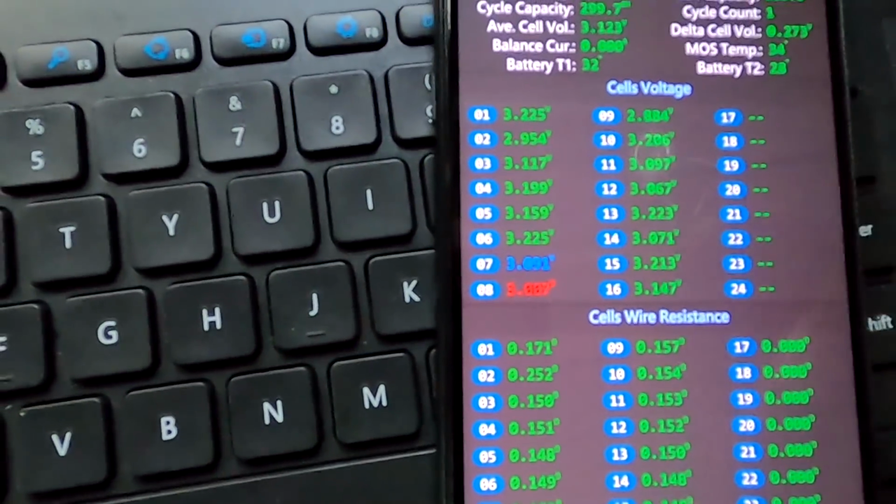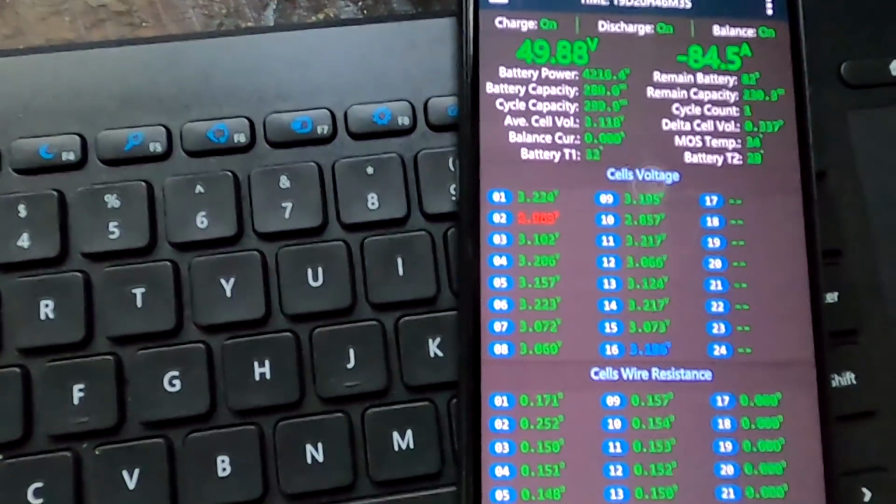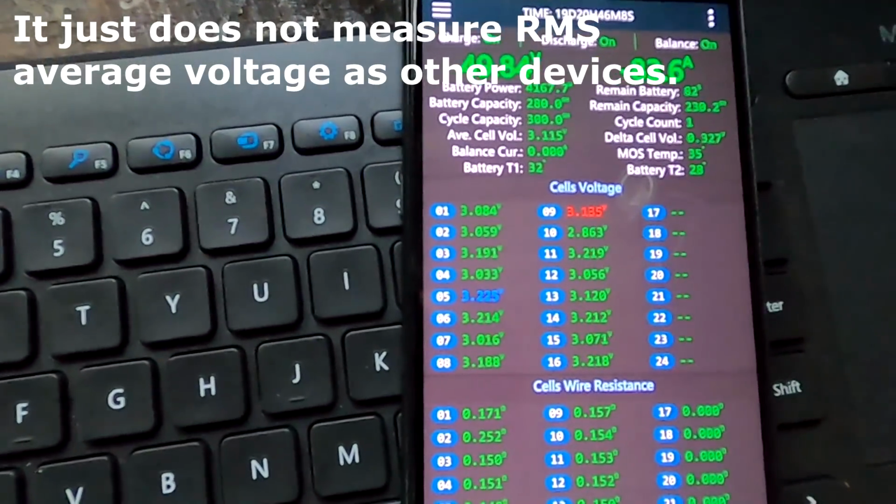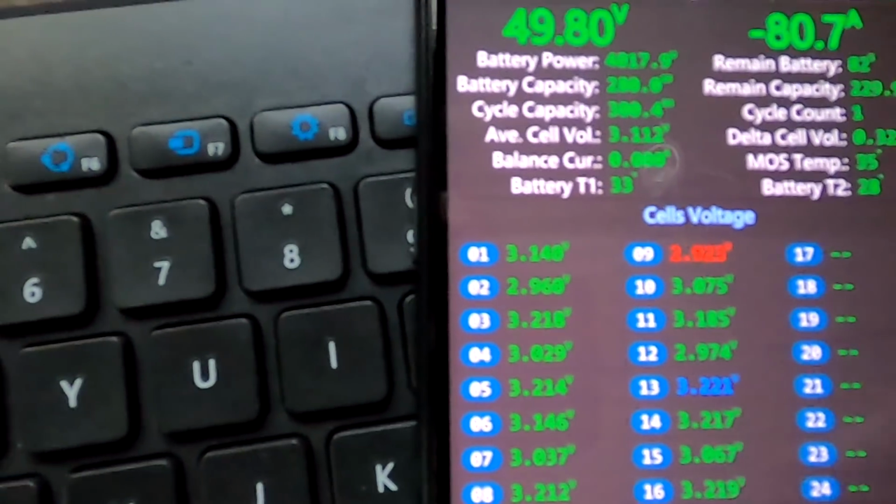Some go even down to 2.9 volts. But when you actually measure the voltages of each individual cell, they are perfectly constant. So I'm not sure what's going on with this JK-BMS here. Look at number 9 there. 2.88 it says sometimes. 2.88, number 9. So number 9 is this cell here in the corner.